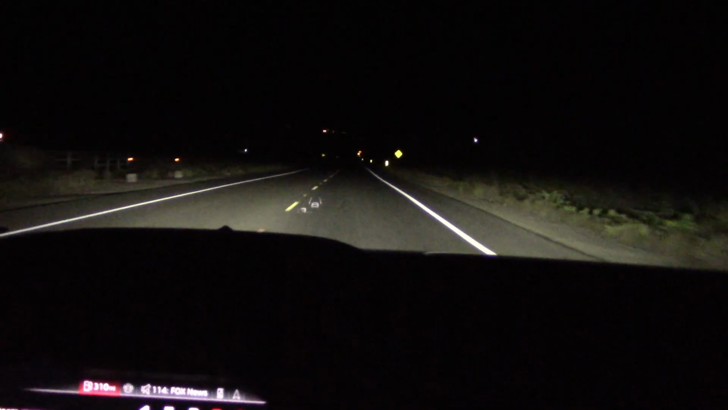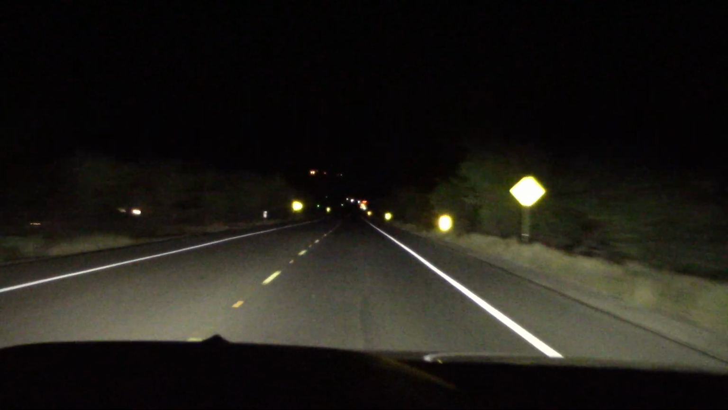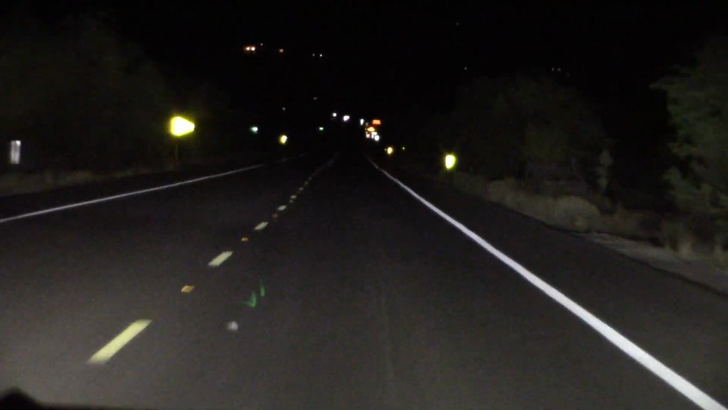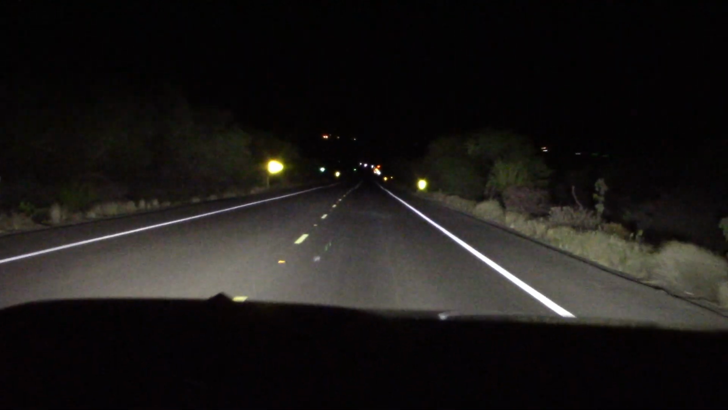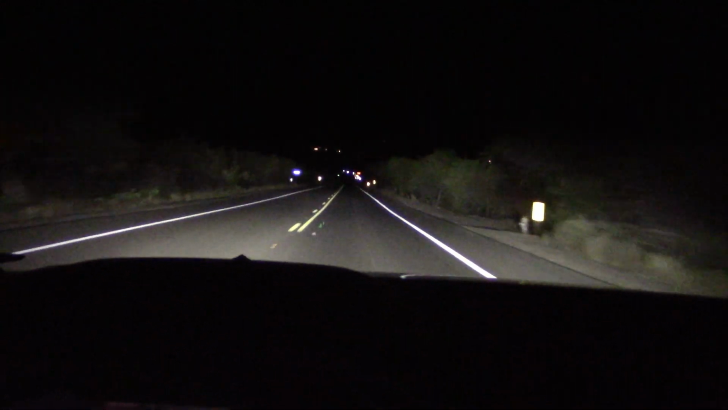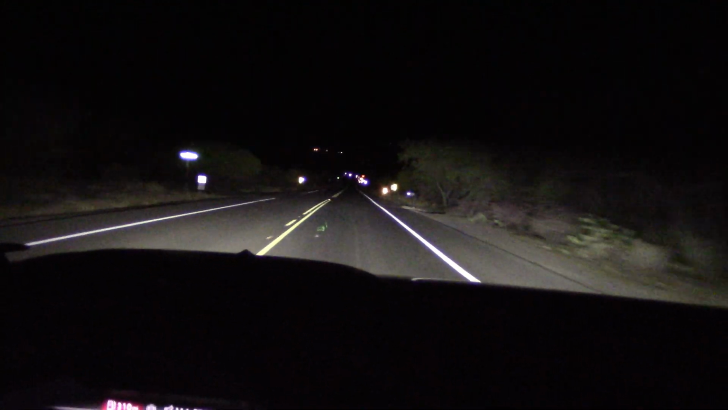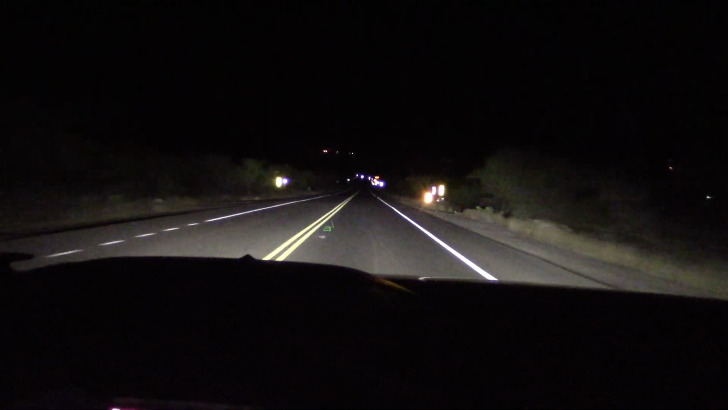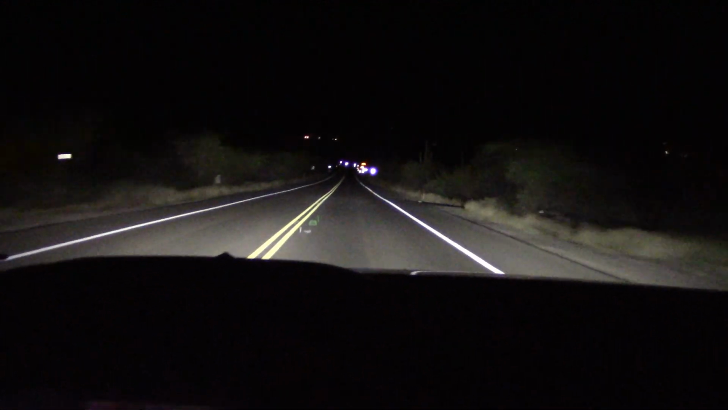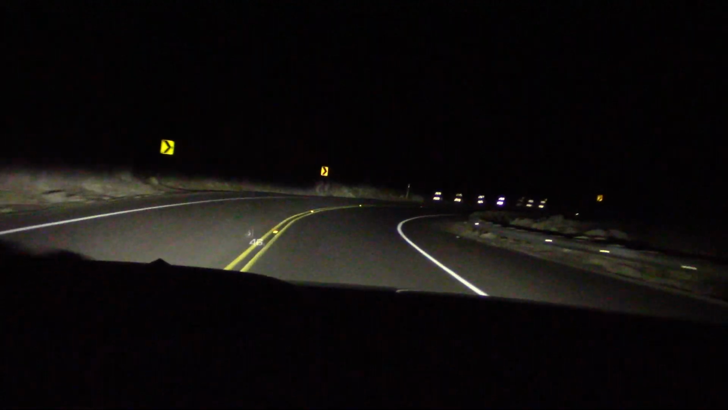Alright, we're out in the sticks, low beam. Ooh, these are really reaching out. If you do a lot of driving on backcountry roads and you don't want to hit a deer, you won't have to worry with these. These low beam settings are fine if you're on level road. Seem to reach out just fine.